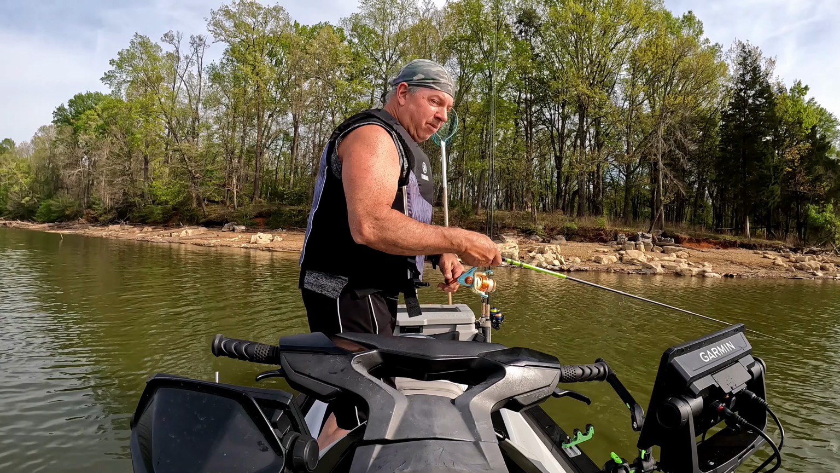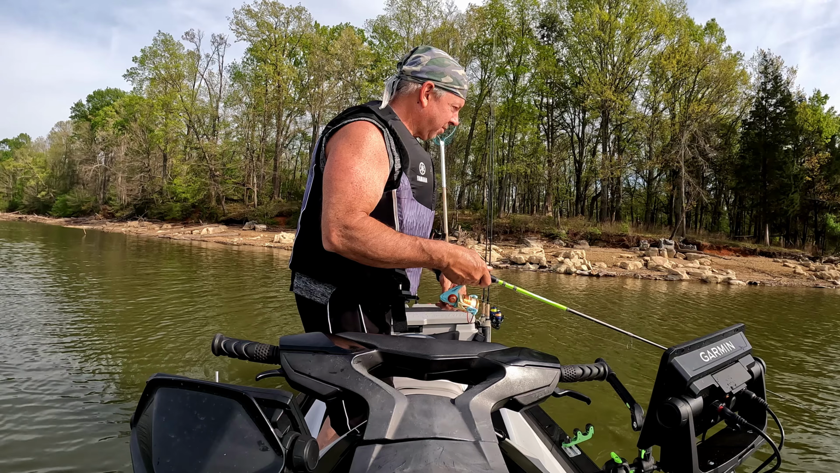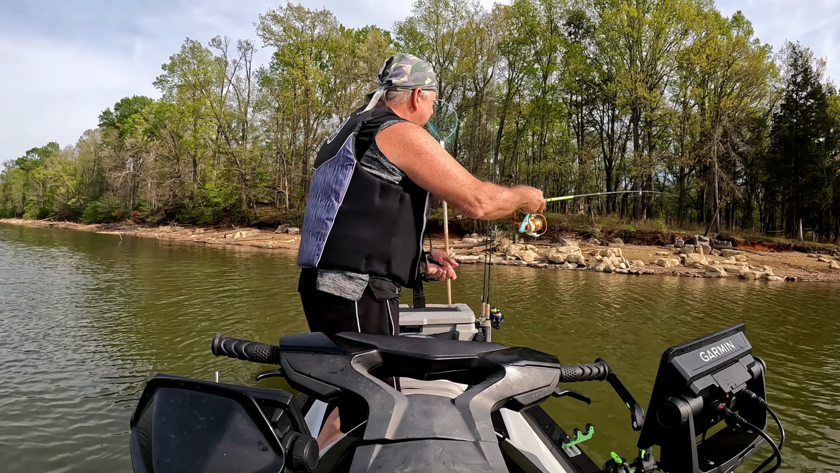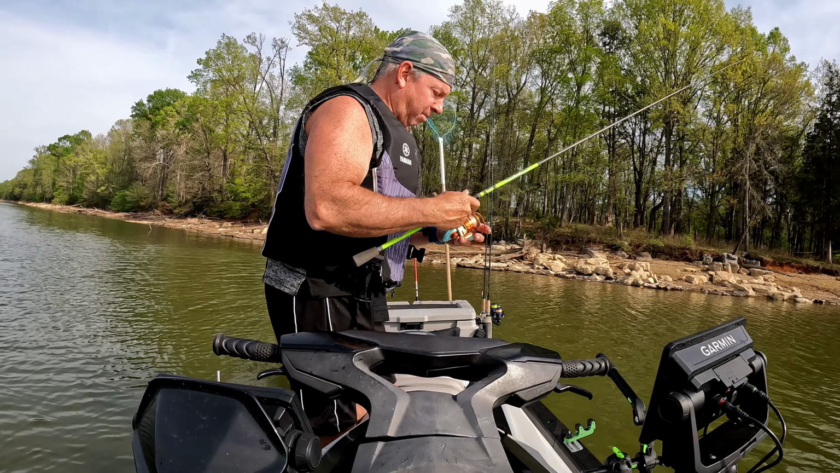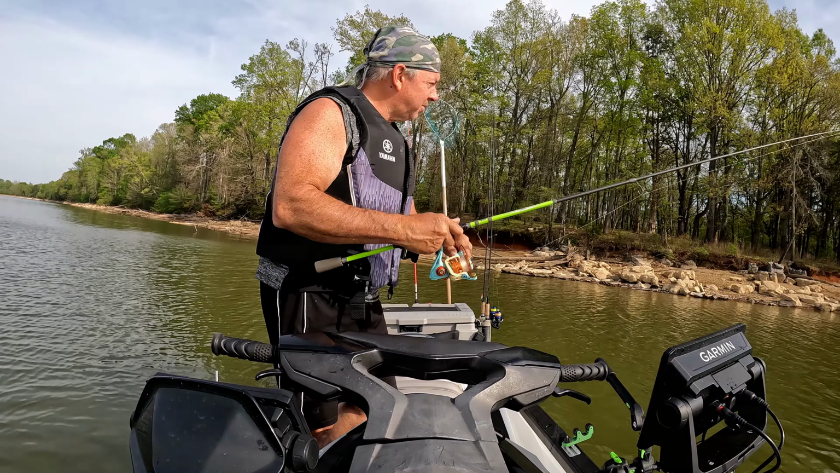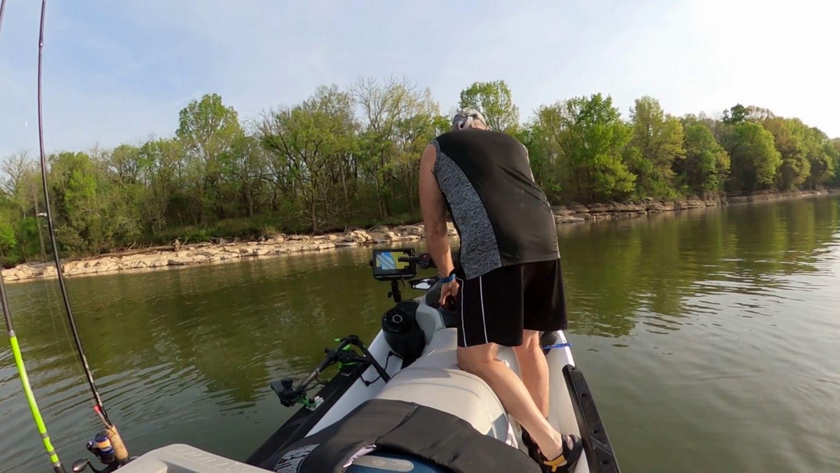About 4 o'clock in the afternoon. The water temperature is 68.9, so the bass are active. They should be getting ready to spawn. They're feeding up. Where I'm fishing gets really shallow really fast. I'm in 7 feet right now.